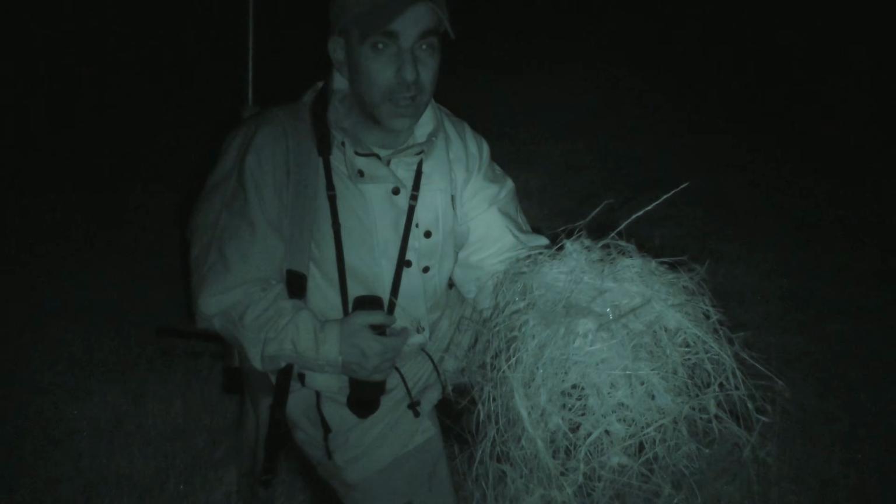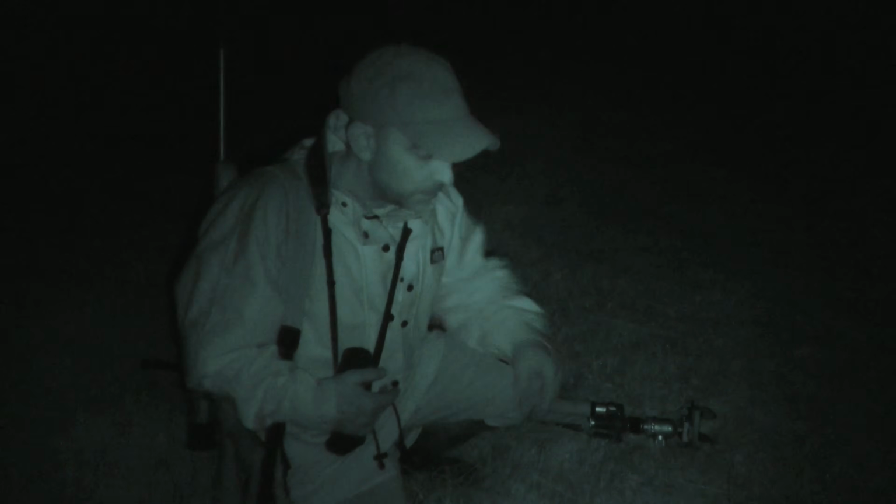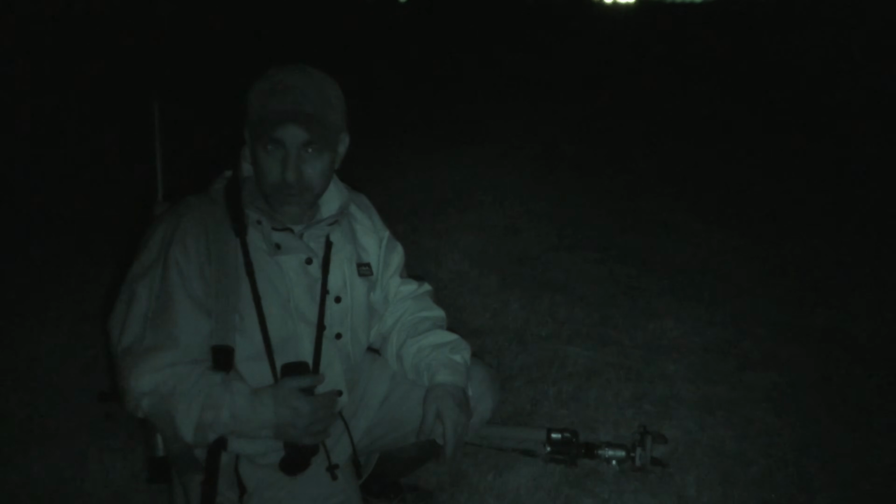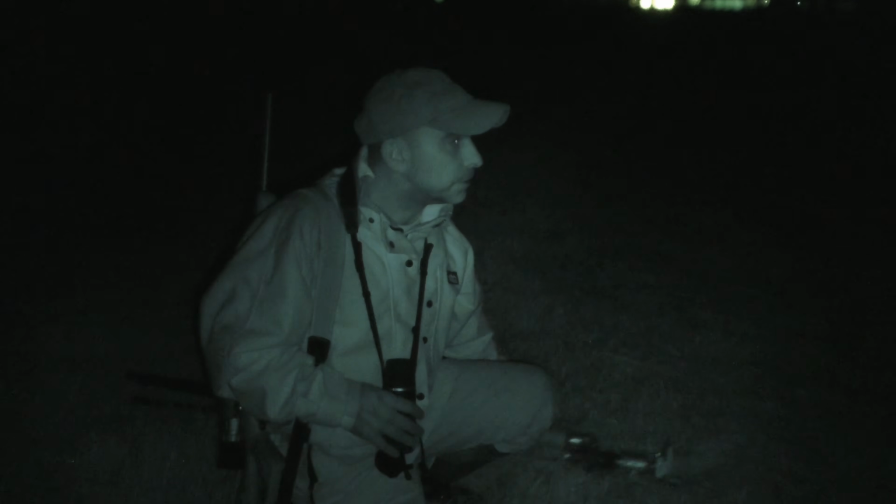So yeah, see that? This has all just been cut. So foxes have just been on this field, nosing through all this lot, seeing what they can find that's been cut up or left exposed. It's always like a free-for-all for food on these. Yeah, always good pickings.